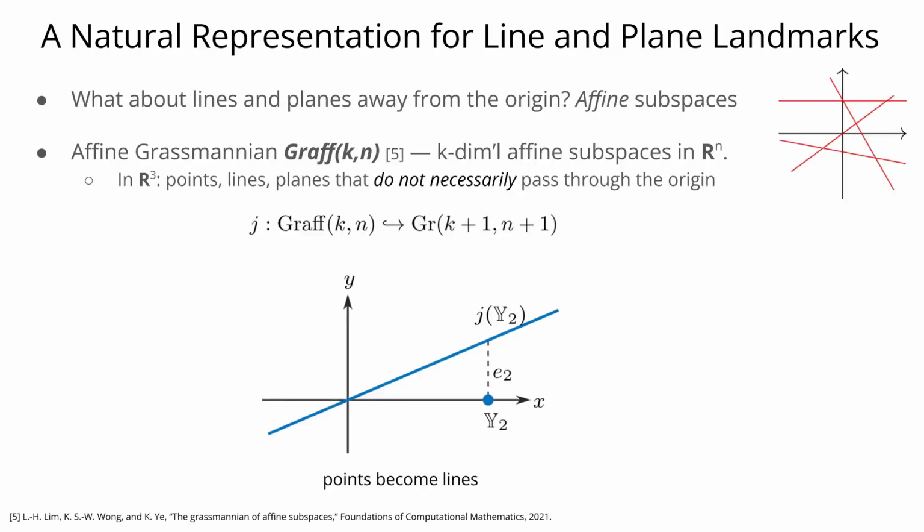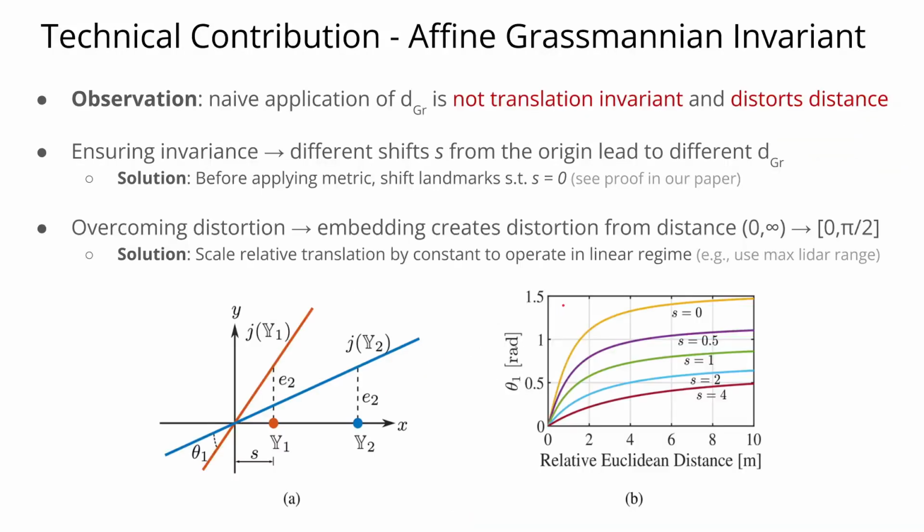Of course, we are really interested in lines and planes detected away from the central origin, and so we represent landmarks as elements of the affine Grassmannian manifold, which can be understood as an embedding in a higher dimensional Grassmannian manifold. This embedding causes affine points to become lines, and similarly, affine lines to become planes. Finally, we note that the naive application of the Grassmannian metric is not translation invariant and can cause distortion. The solutions for these problems are straightforward and non-restrictive, and our paper describes the technical points in more detail.